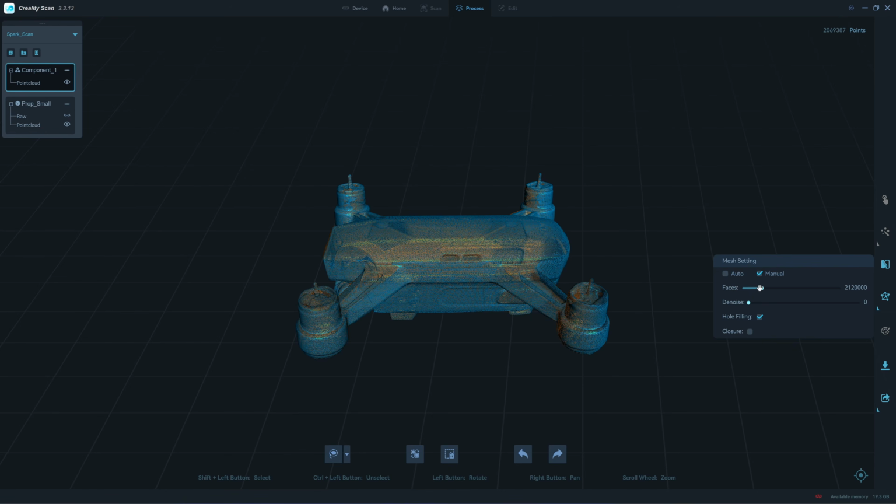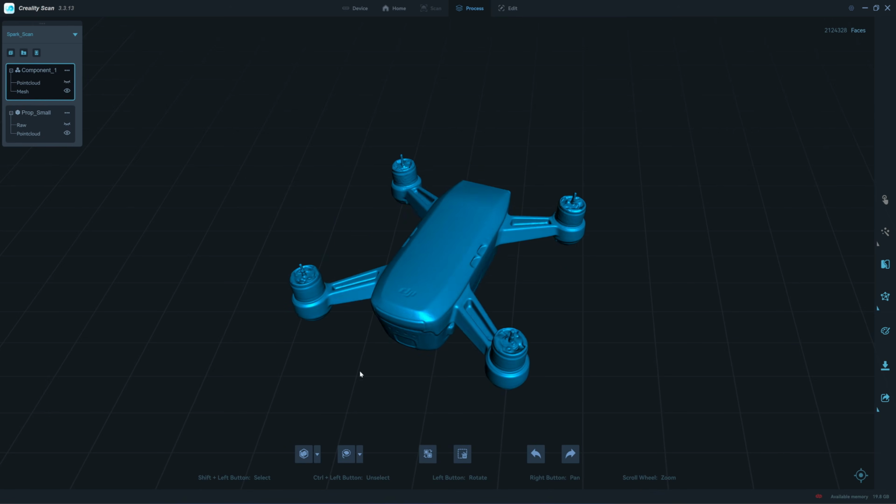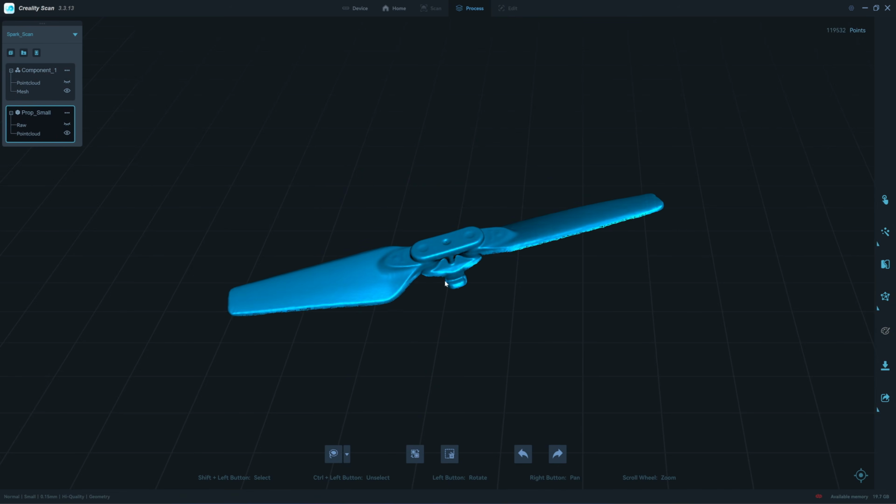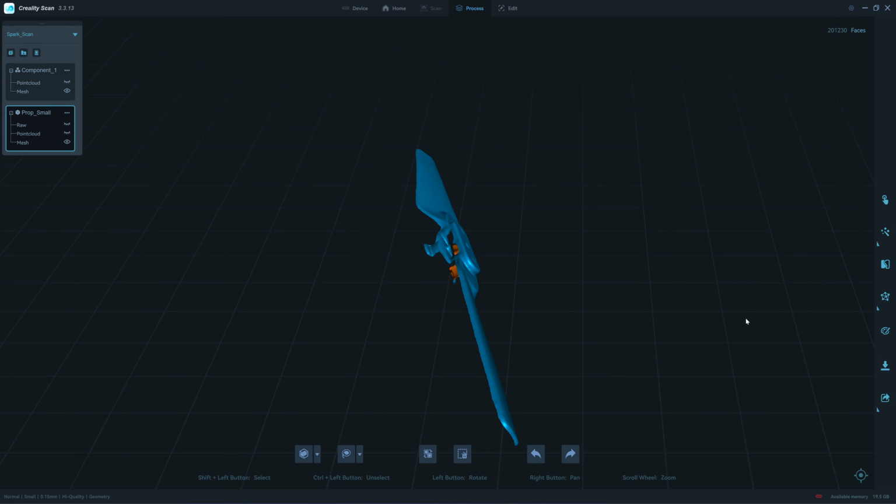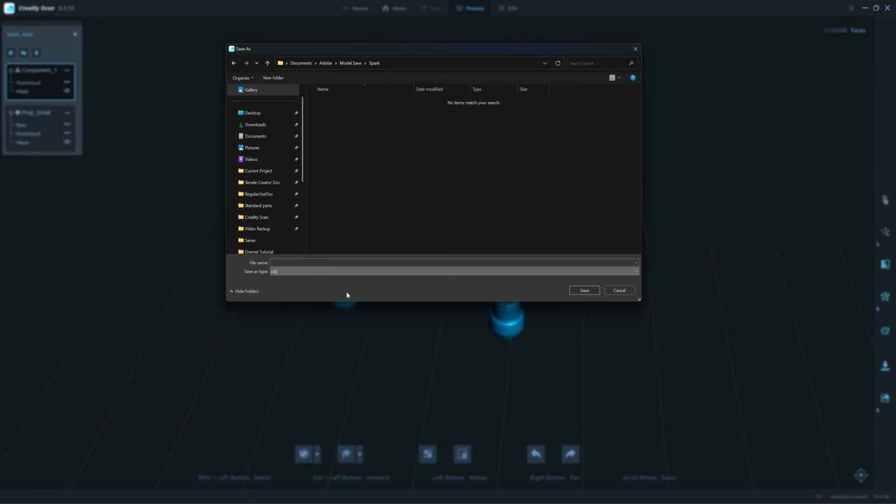If you set the faces number too high, you won't get any higher resolution. Okay, I unclick the crossover because the software that I will export to has this feature. Okay, it's the result from the meshing. Okay, let's move to the propeller. So I click on hole filling. Alright, now it's meshed. After that, I will export the model in OBJ format.